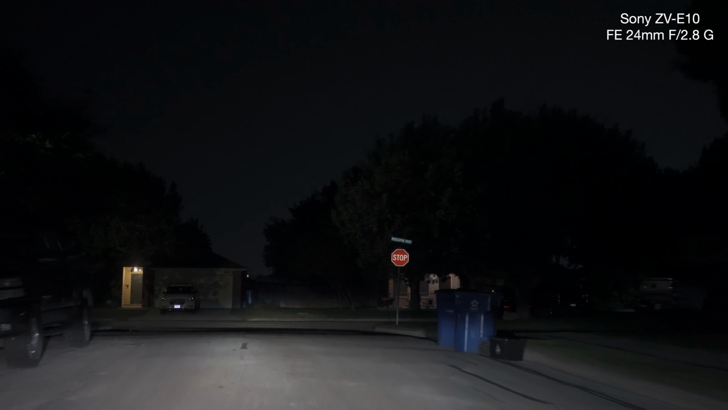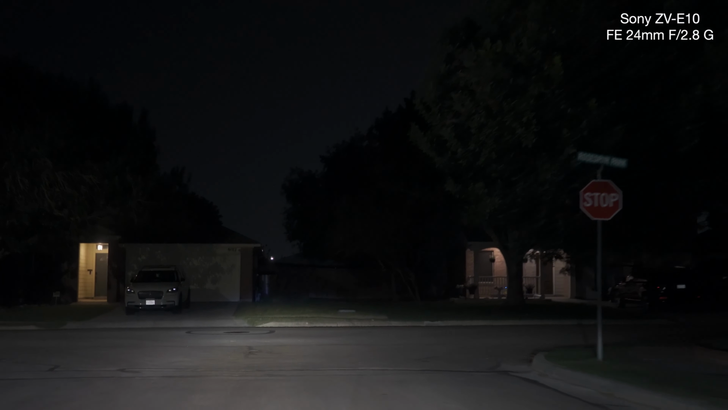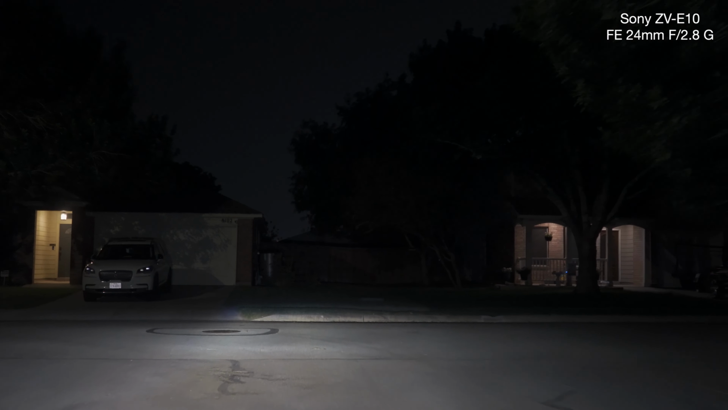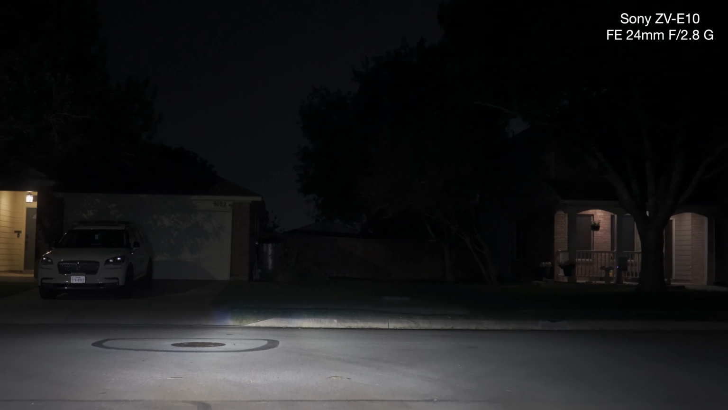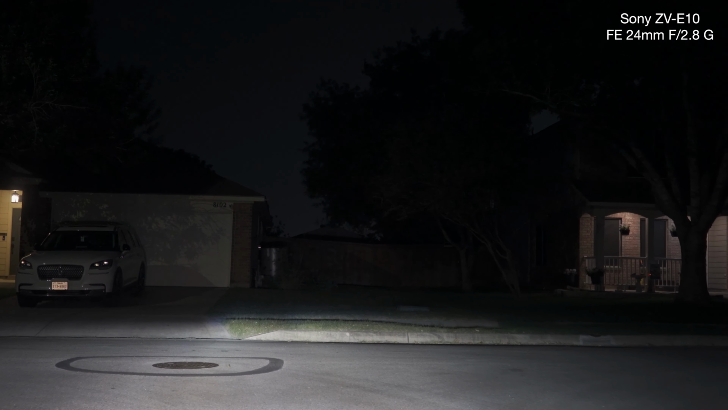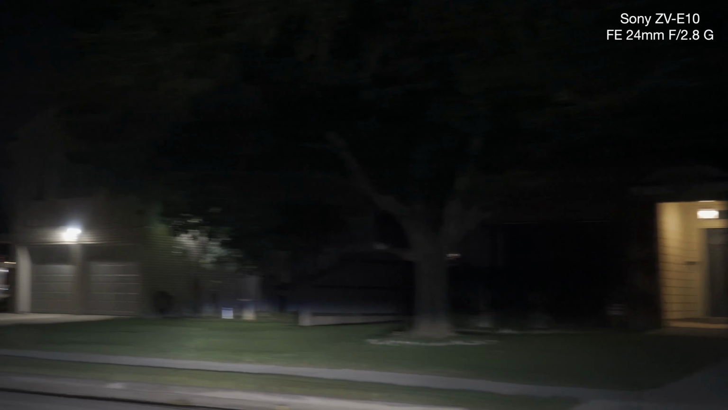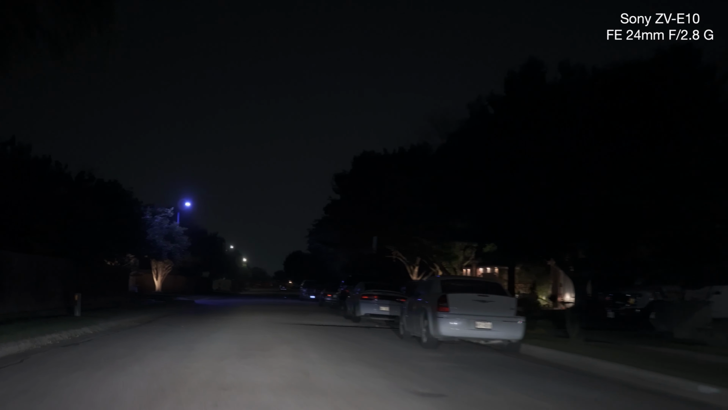Okay. It's looking about the same that I'm looking at, 1250. Best way to tell is now looking at the lights, lamp lights. Is there too much flaring?